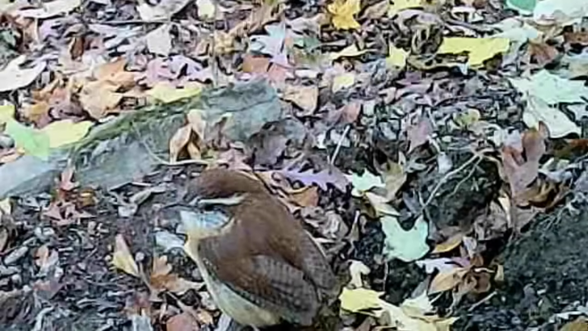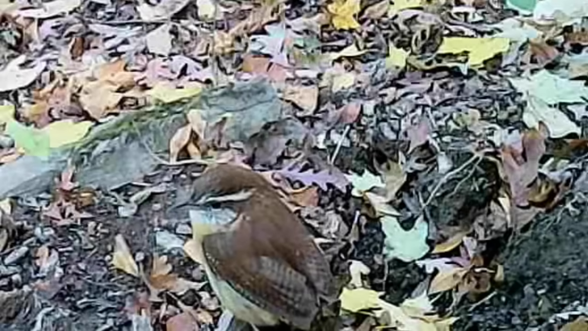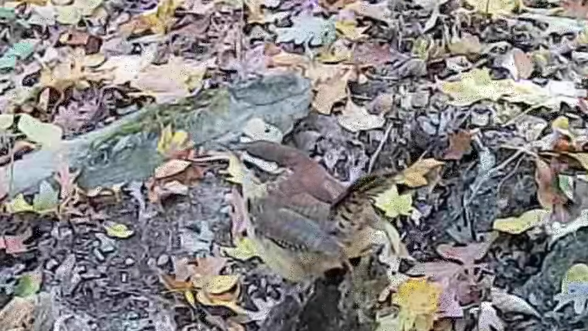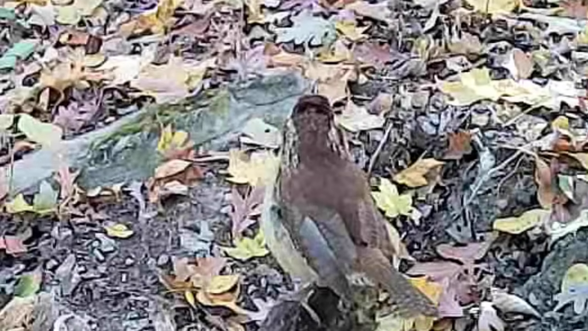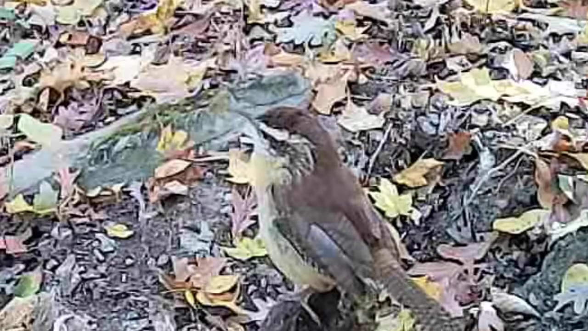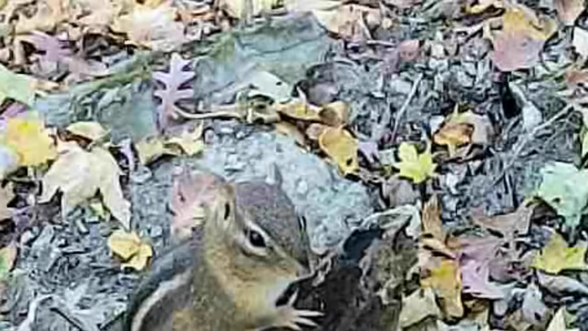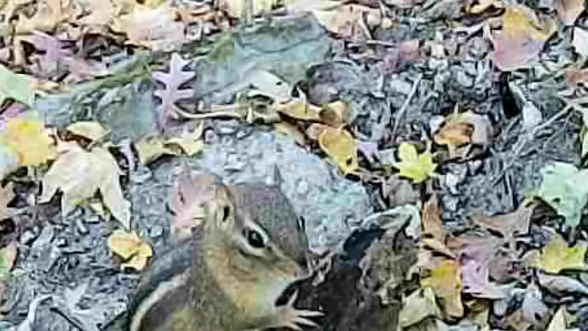And down at the stump, there's a little wren, Carolina wren. Ain't it pretty? These birds are here year round. Little songbird. And a little ground squirrel winked at you. They're busy too.